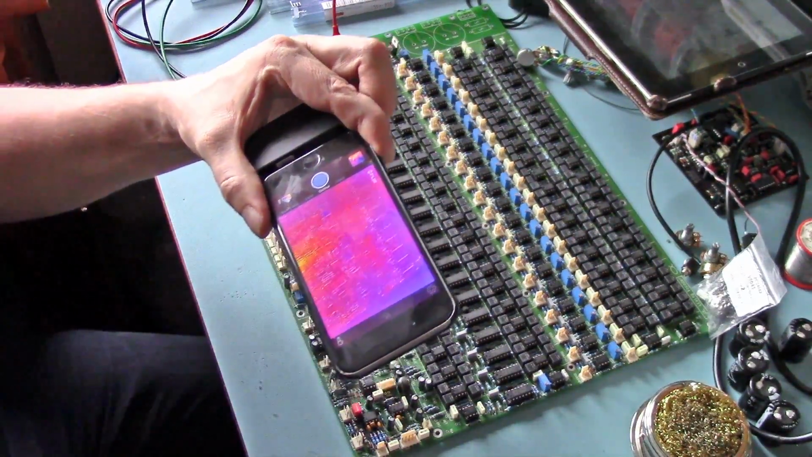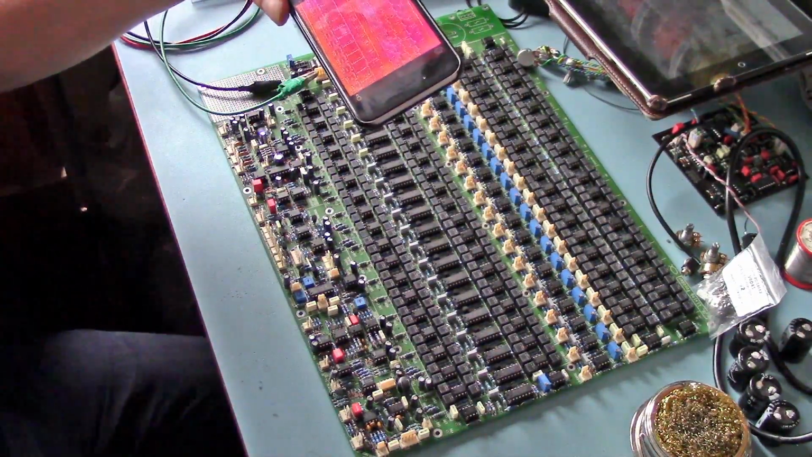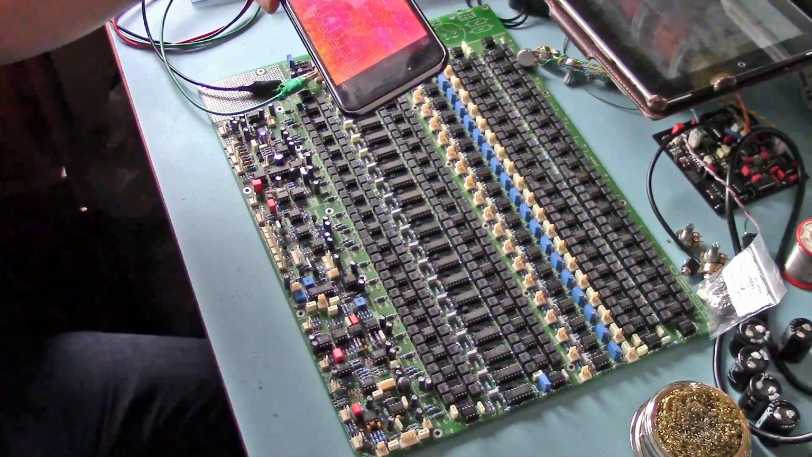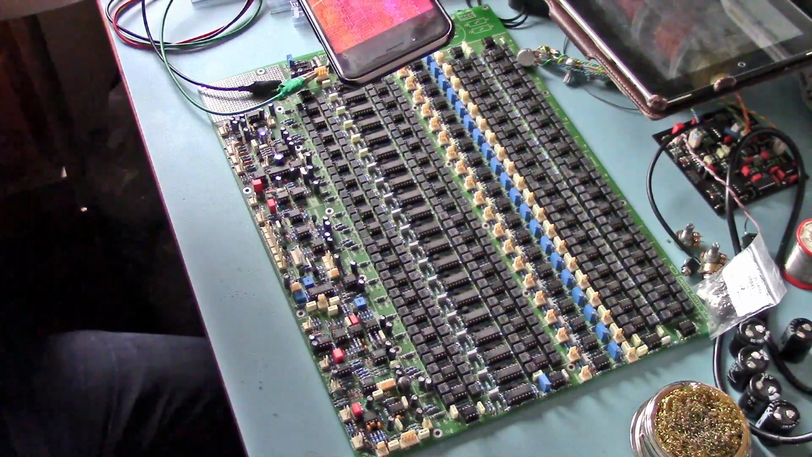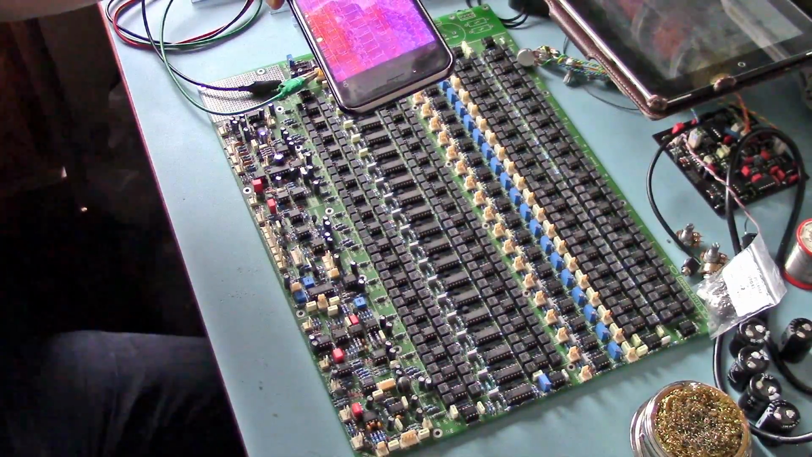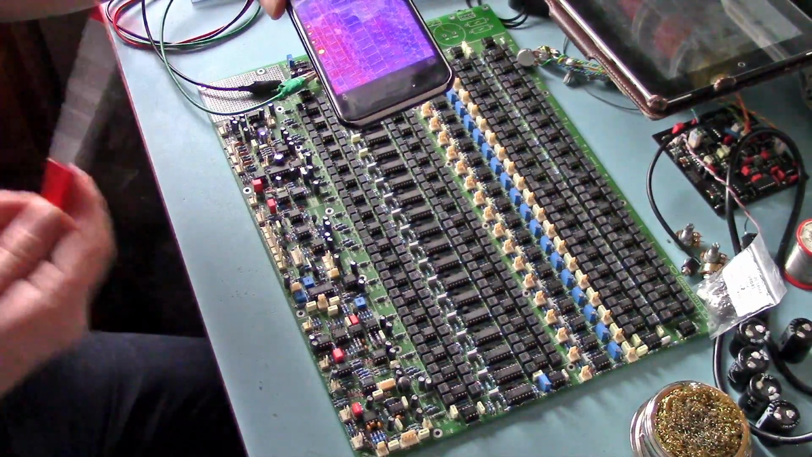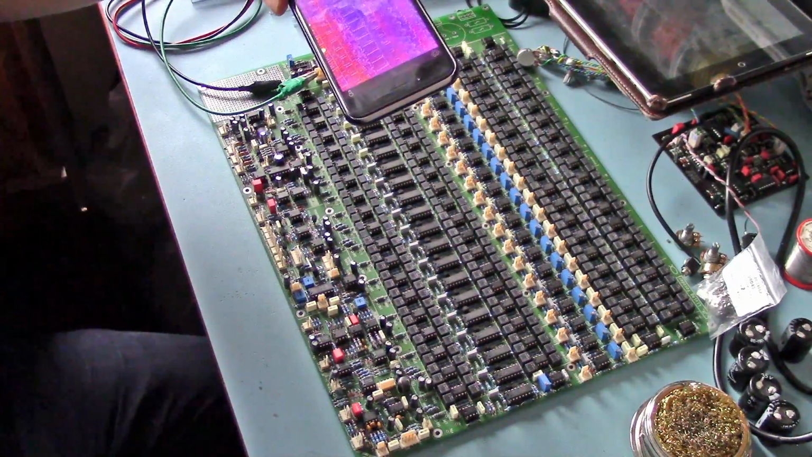I reckon things are going to be a lot easier to troubleshoot if there are any problems in the future. So that's one of the applications that you can use your Flir One for, whether you're building stuff, repairing stuff or anything like that. It's a real help, and it doesn't calibrate as often as it does when you first switch it on, so that's a bonus.